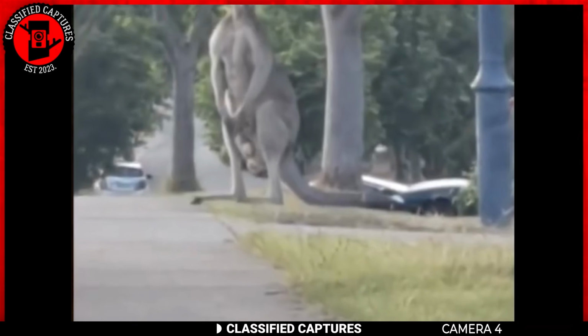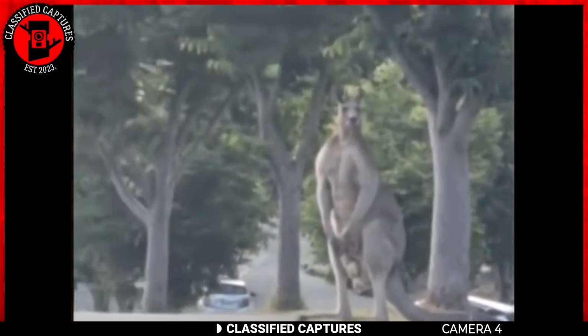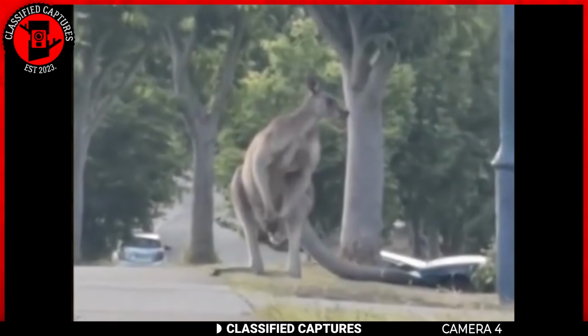While that's a lot of kangaroo information, you can clearly tell that this big guy doesn't fit any of the dimensions stated here. So what do you think we're dealing with?